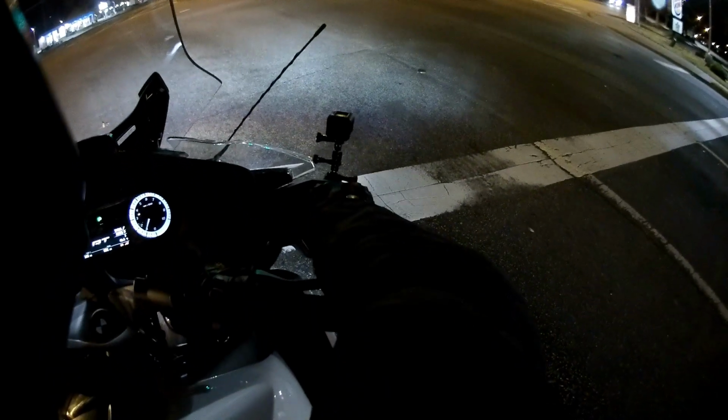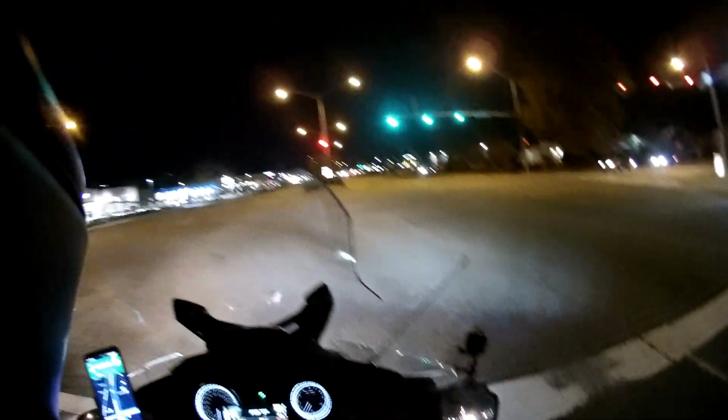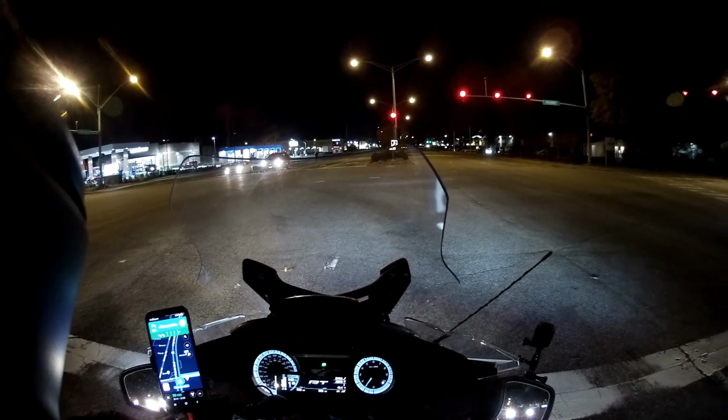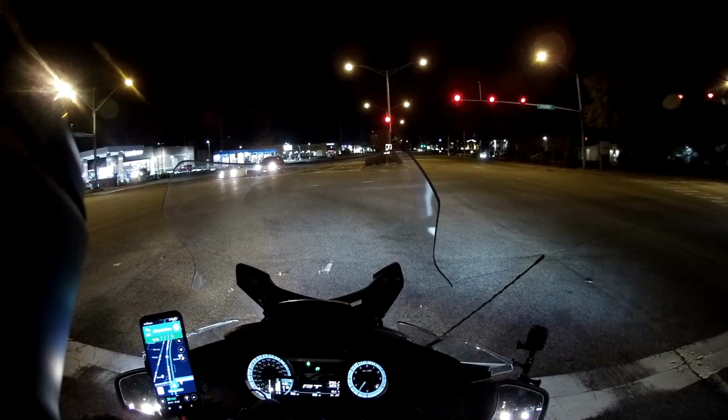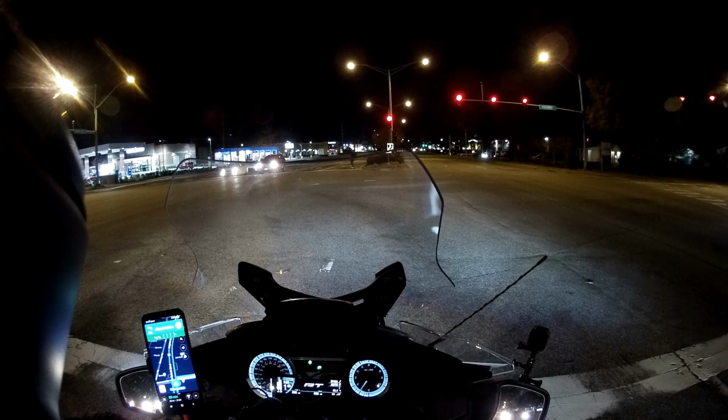I ended up stopping at this traffic light for almost 3 minutes. It was exceptionally long, so I cut a big chunk of this out, just sitting there watching the traffic go past.